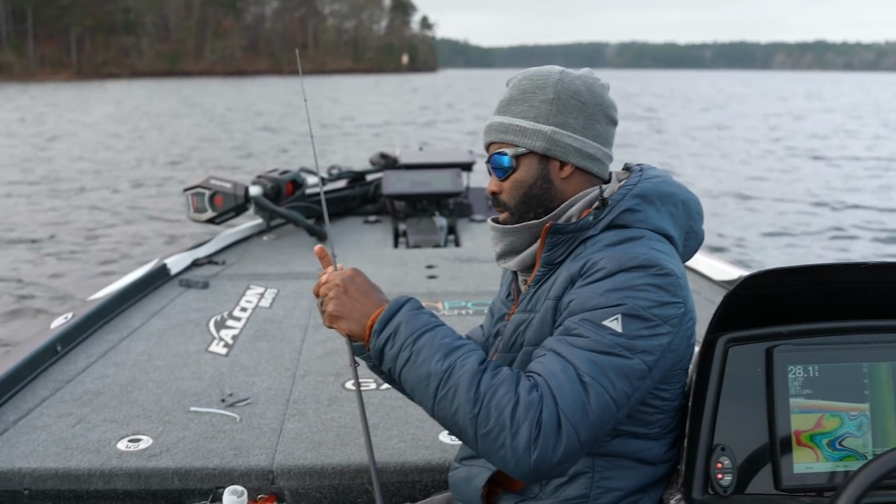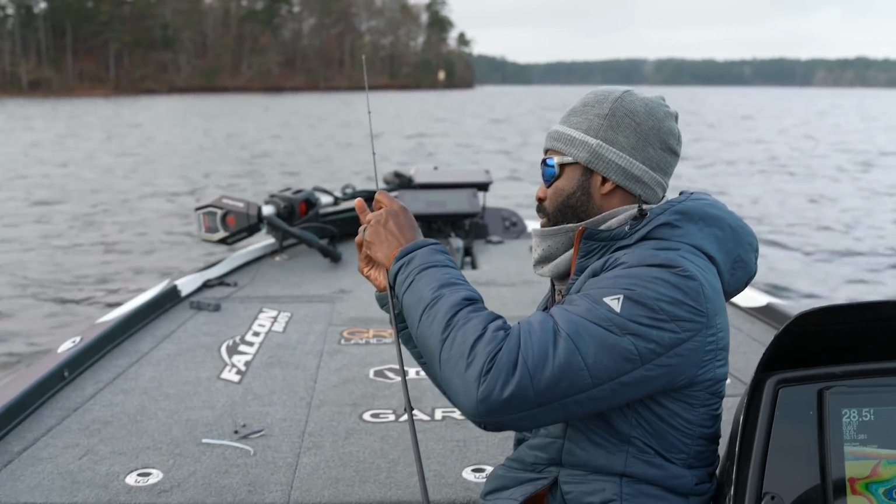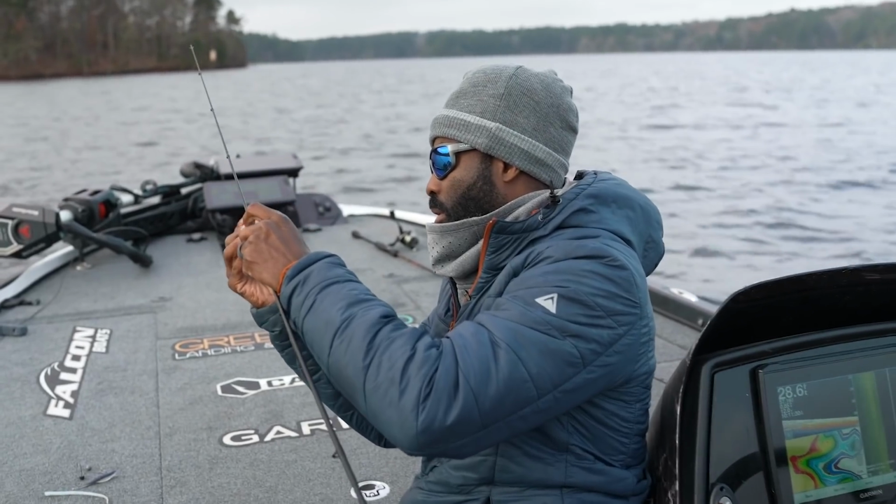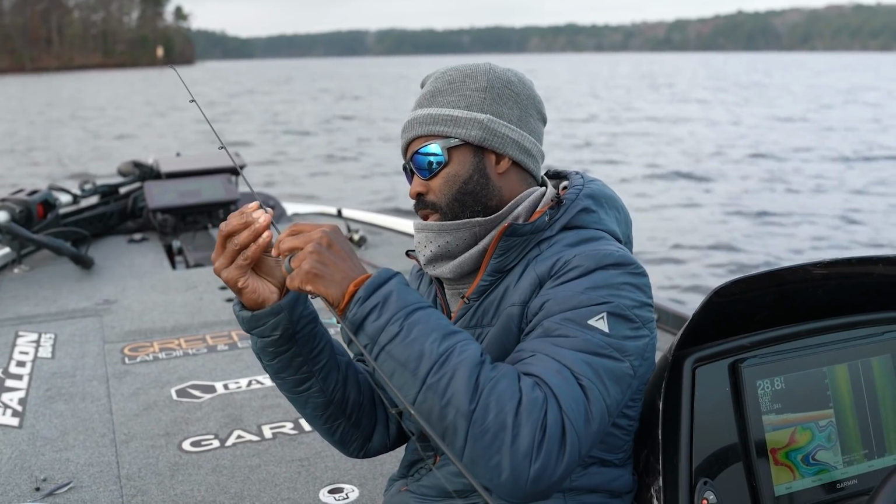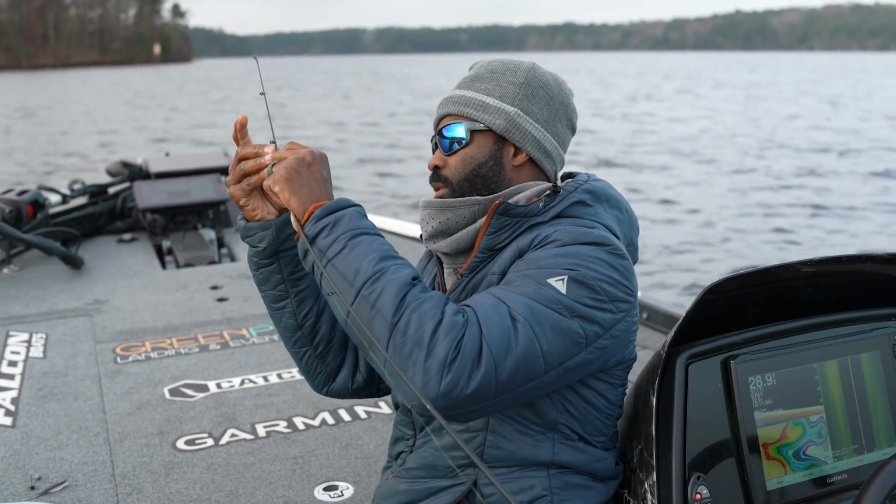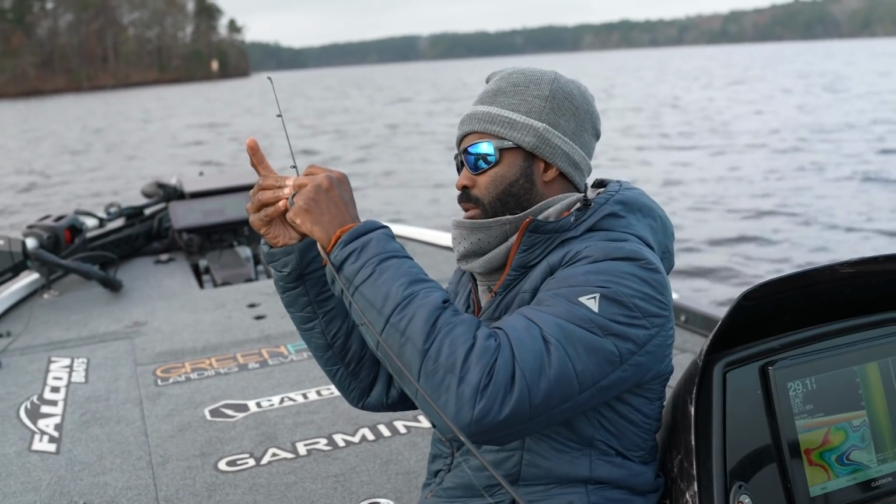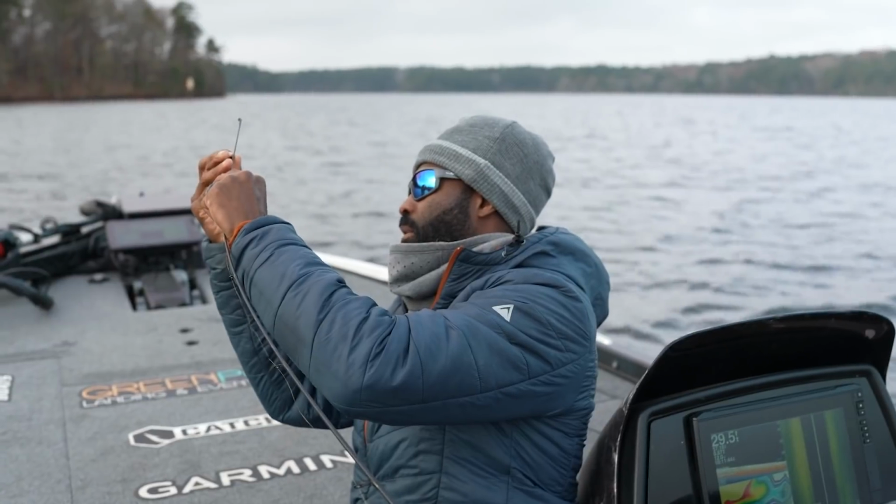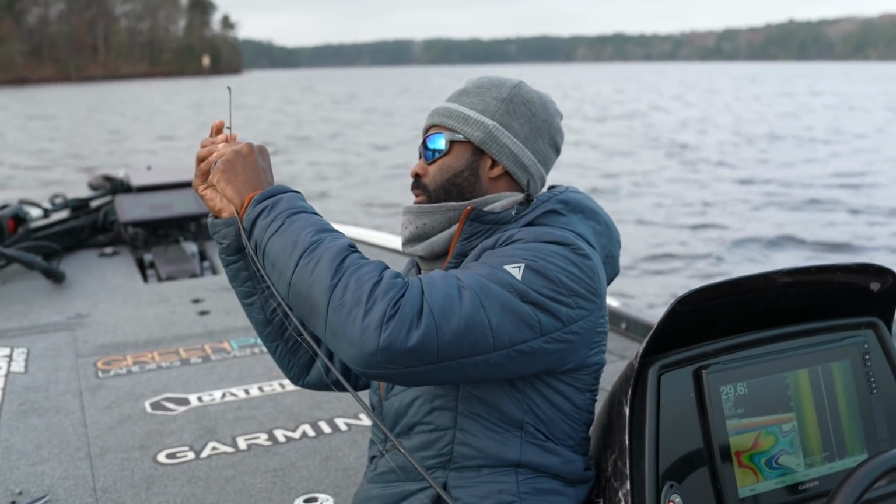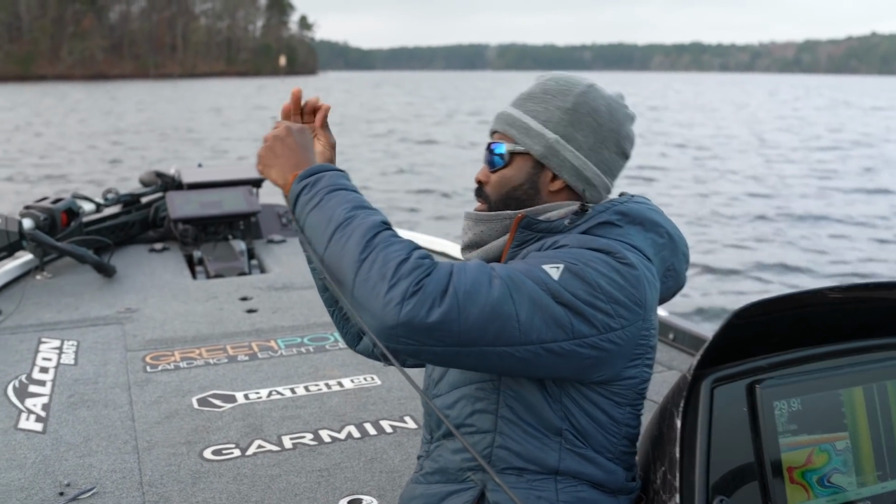The biggest thing is just spending some time behind the wheel looking for food. The fish follow the food this time of the year. So anywhere there's bait, there'll be birds. Anywhere there's birds and bait, there's usually gonna be some fish. And not always gonna be bass. Sometimes there'll be striper. Sometimes there'll be big old nasty spotted bass too.